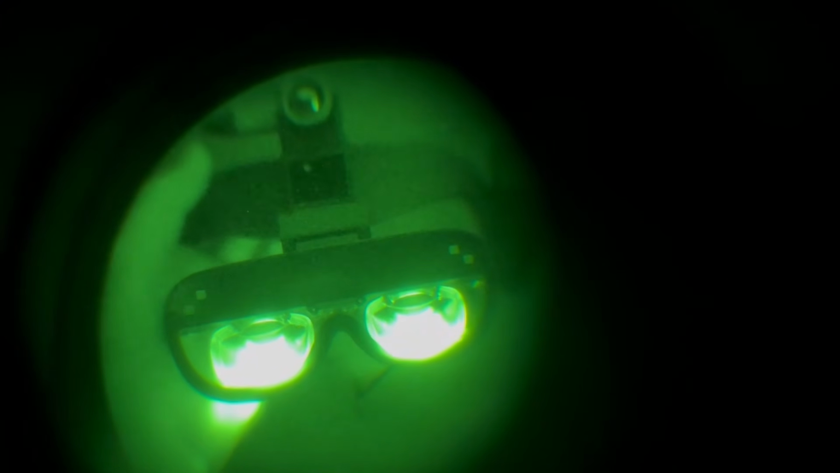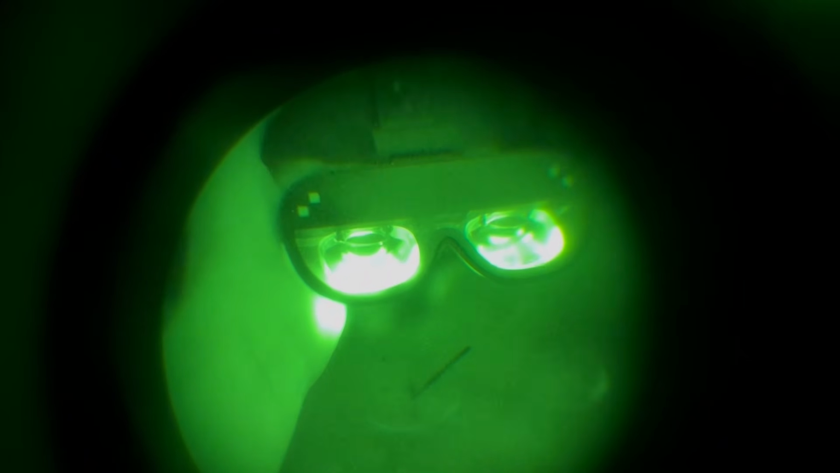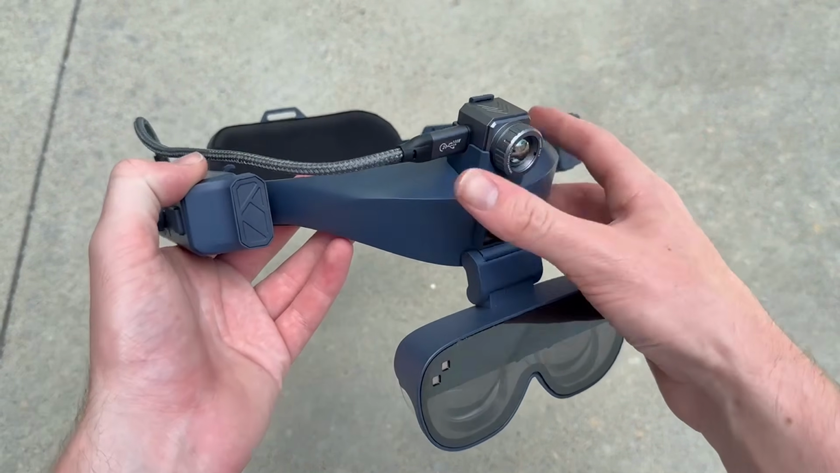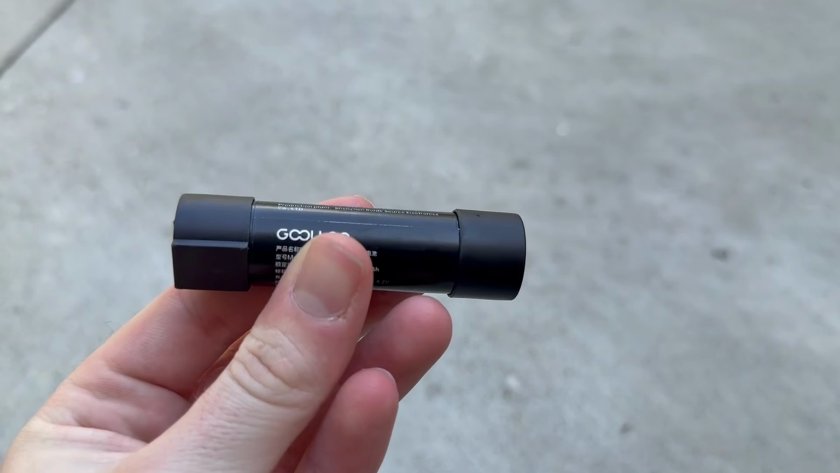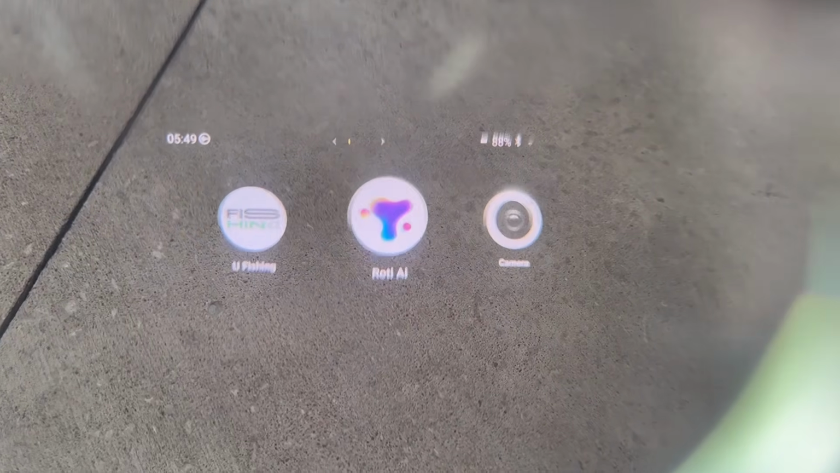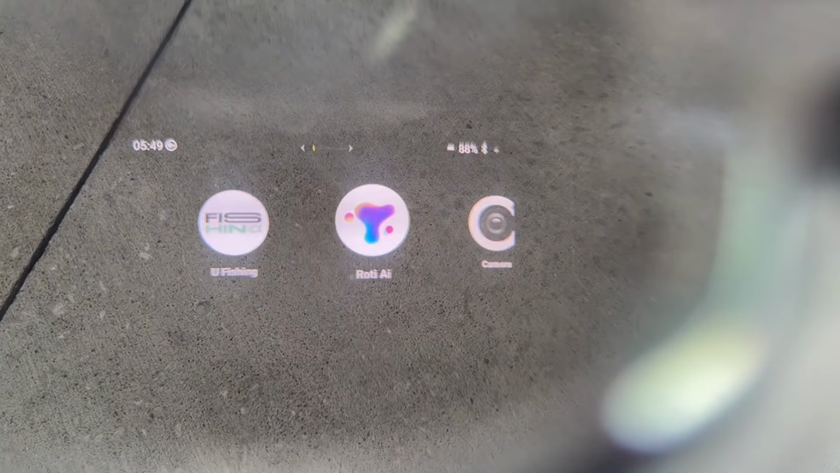Before unscripted thoughts and opinions, let's go over some of the changes that are coming with the full production model and some of the changes I'd want to have made for the next iteration. The production model will be made out of an improved nylon blend material, reducing the weight by 10 to 20%. The battery will be upgraded to a 3500 mAh for a longer battery life. As previously mentioned, the lenses will be upgraded to diamond curved optical lenses. The headband will offer a better fit, and the packaging will be better, which in my opinion, the packaging was already very nice.